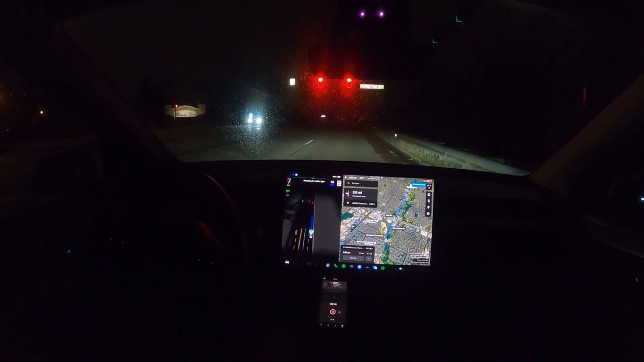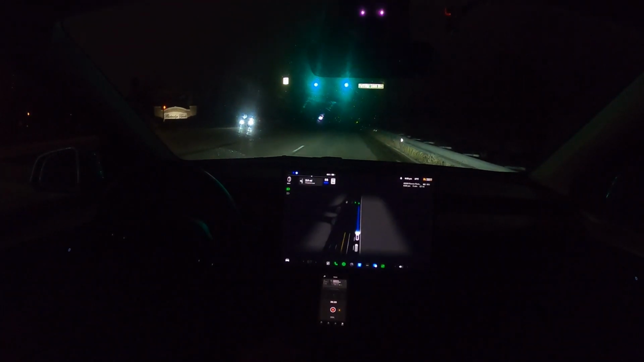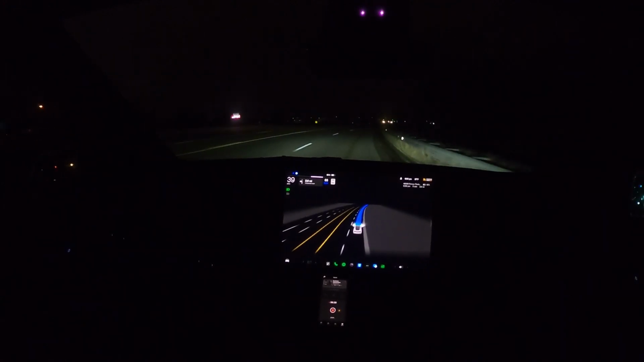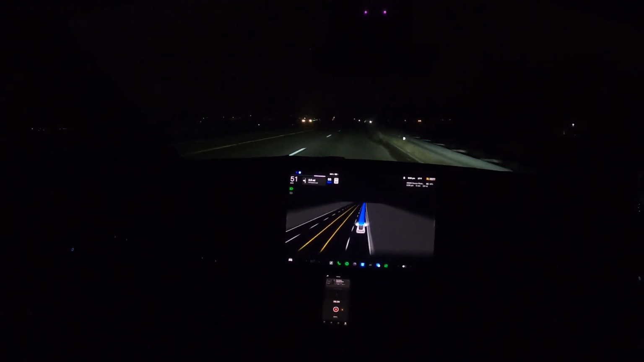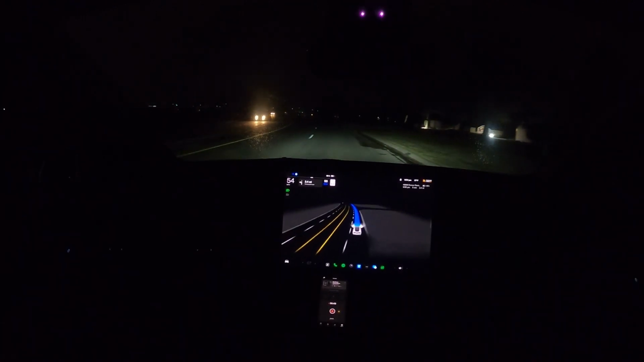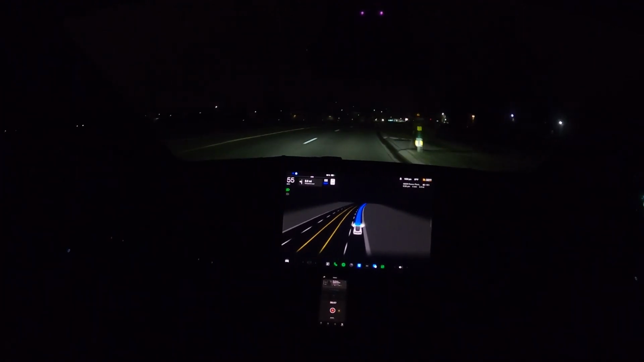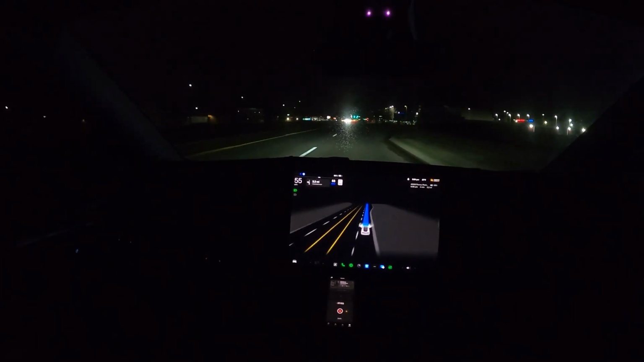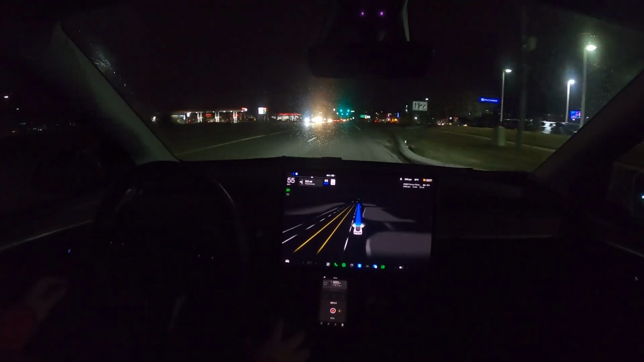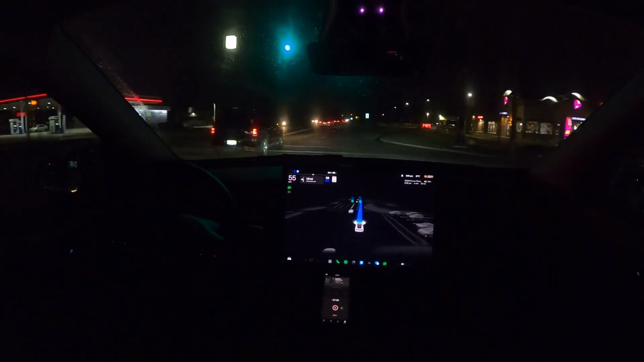The way this guy was driving his Model 3 behind us, I thought he was going to pull up and try racing us. But I guess not. Woo.